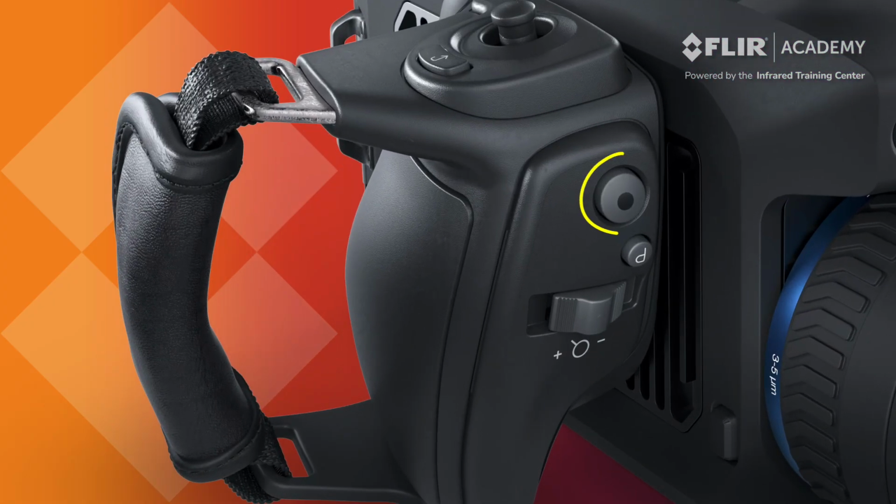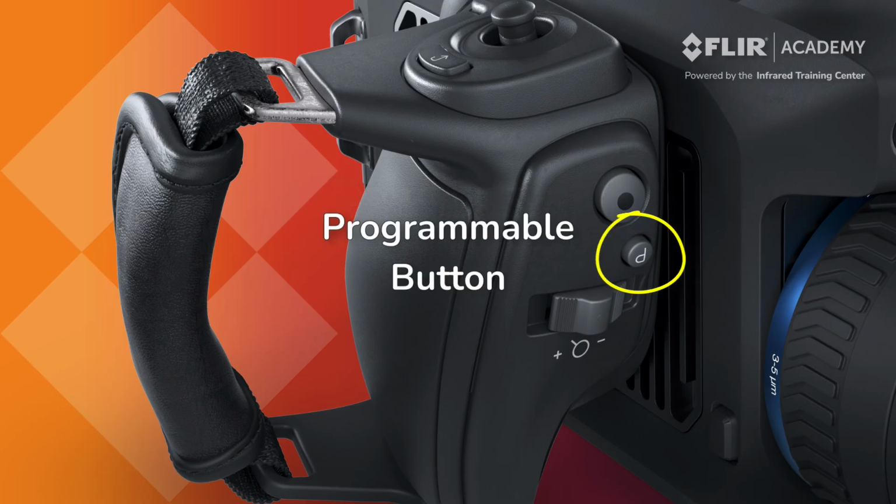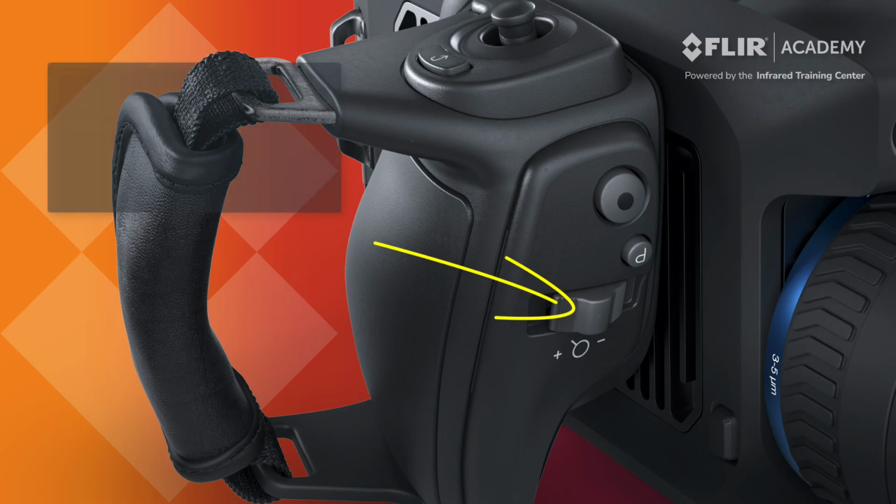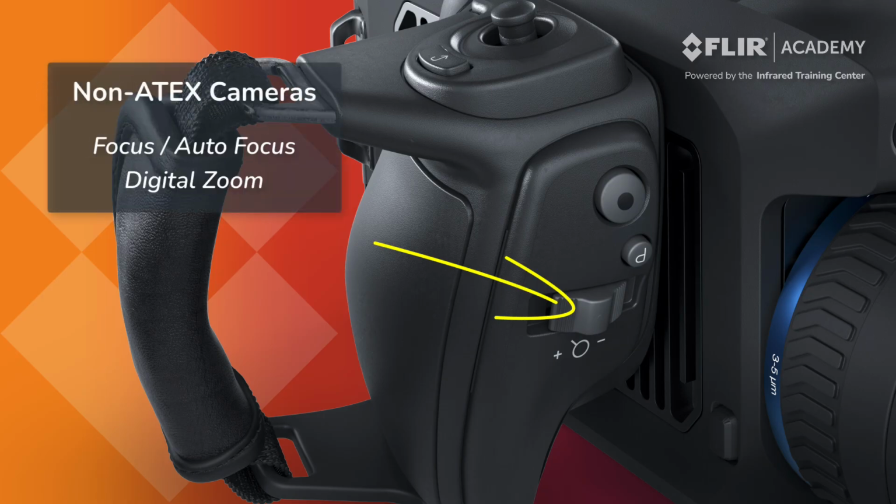The record button captures data using the selected recording mode. The first of two programmable buttons is located here. This button can be customized to run a function that is commonly used by operators. The slider offers different functionality depending on the camera model. For all non-ATEX certified cameras, pressing down on this slider activates the autofocus feature. Sliding it left and right also adjusts the focus of the camera using a built-in motorized focusing system.